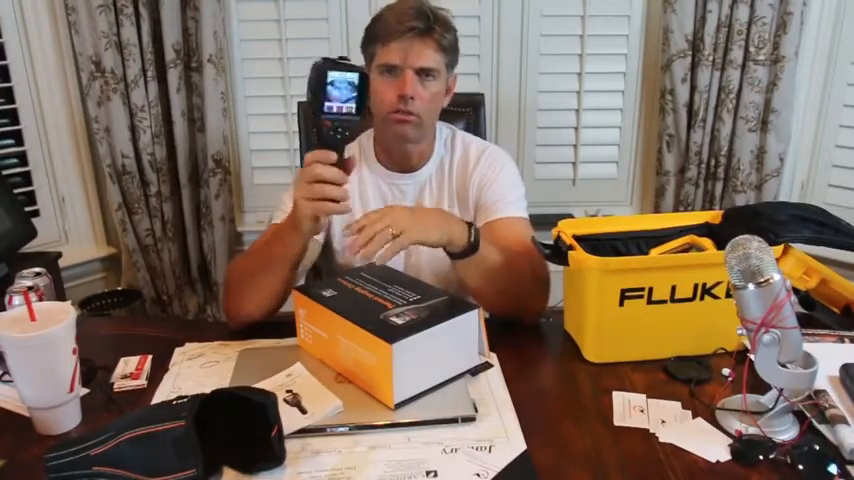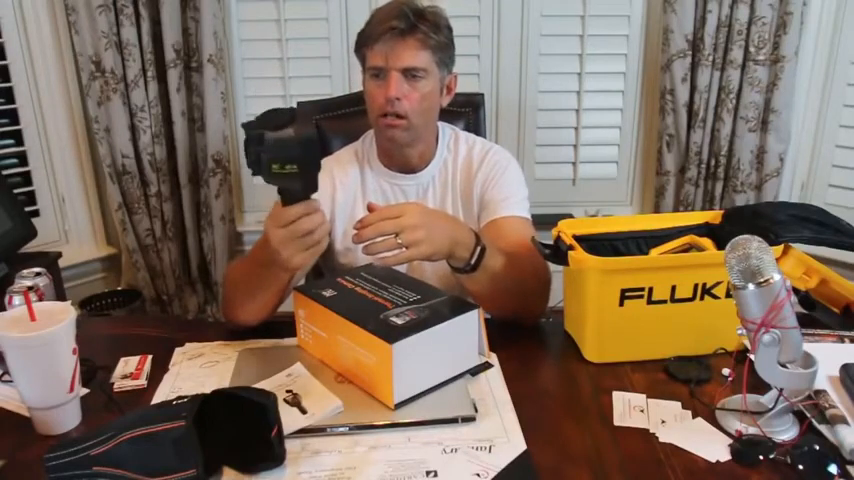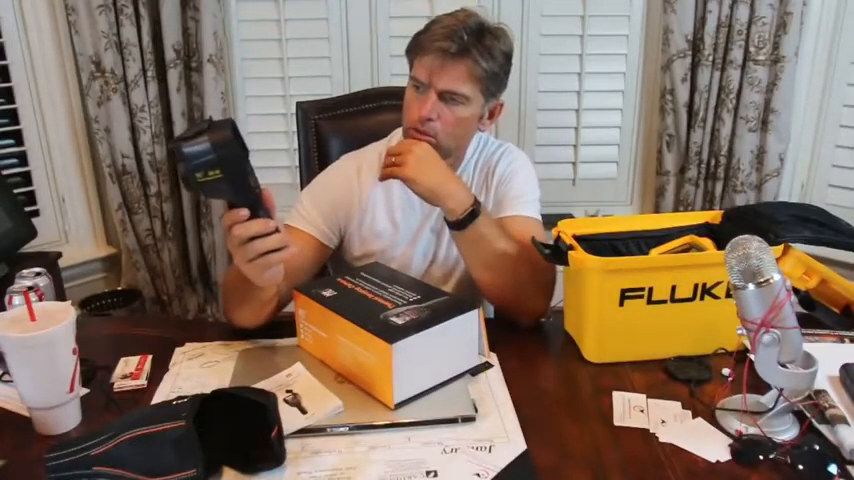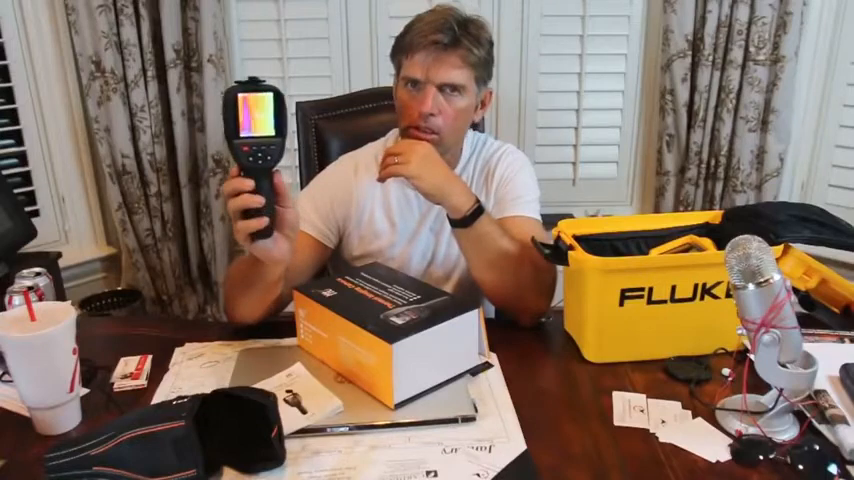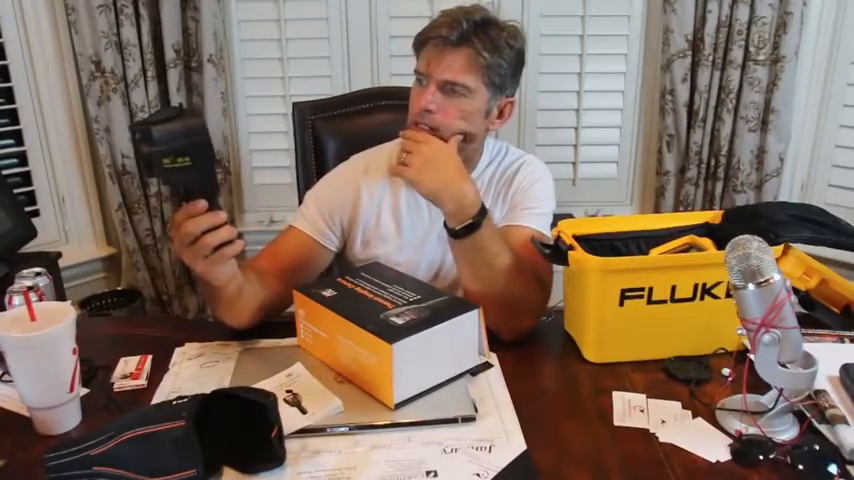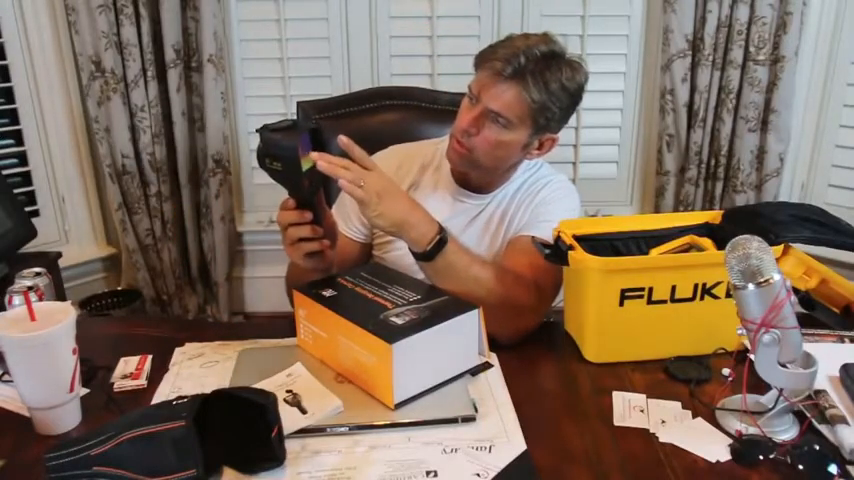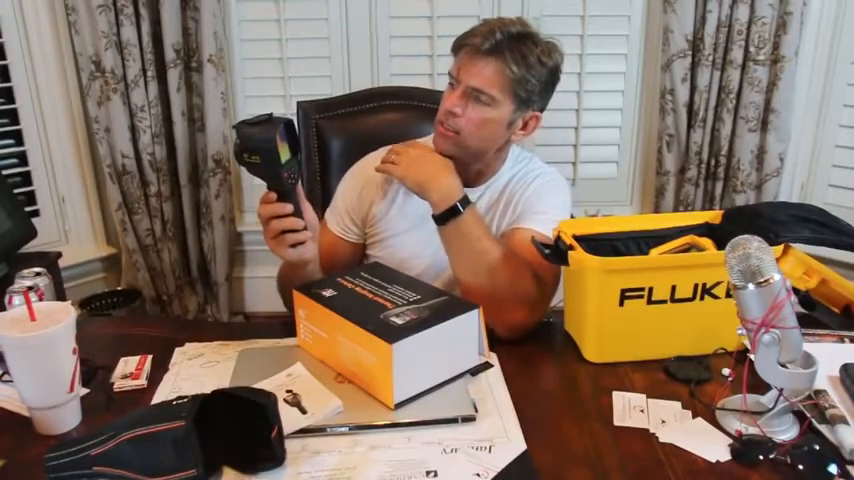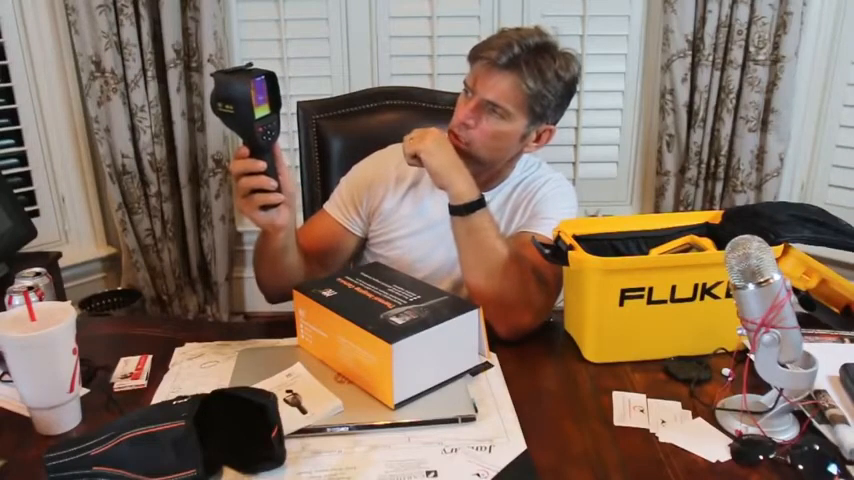And so you turn it on, it's going to look like this. And we're obviously going to go check it out. You have pretty nice controls here: menu, select, enter. I've got it on the iron mode right now. One thing that I really like about it is it has multiple points where the temperature is, and I think you can move those around, which is kind of nice because a lot of thermal cameras, it's just the one there in the bullet point.